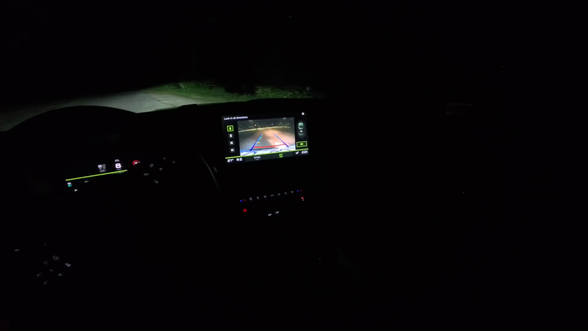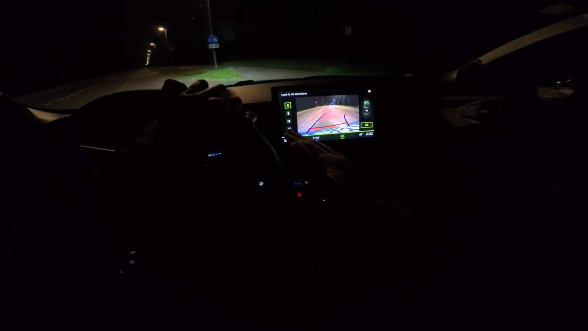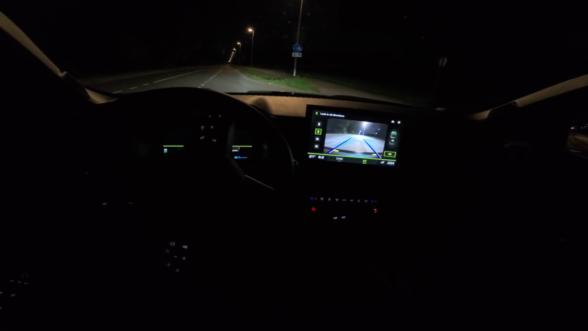And just a quick view here of the reverse camera. Very practical. I do like to always turn around and use the side mirrors, but it comes in handy, and it's very good for parking purposes.